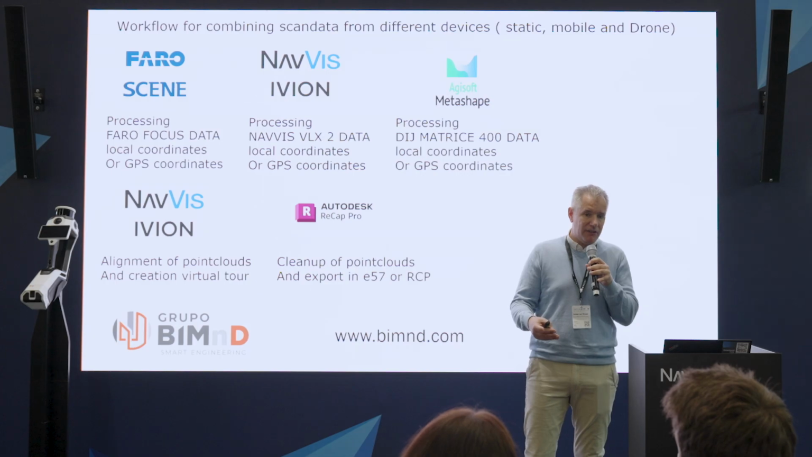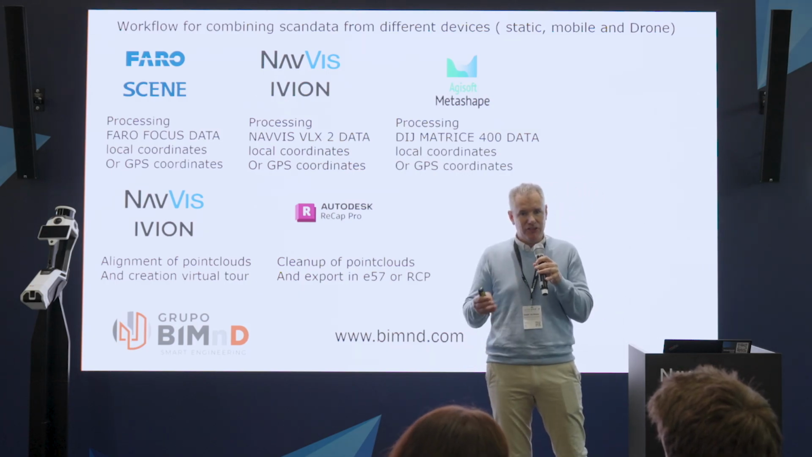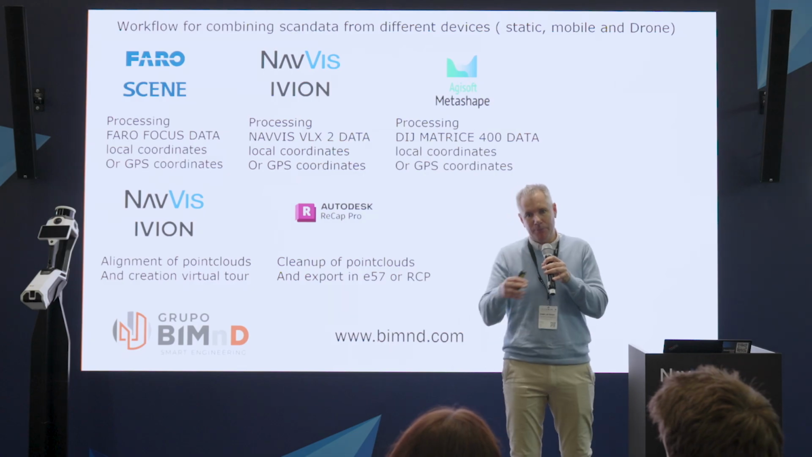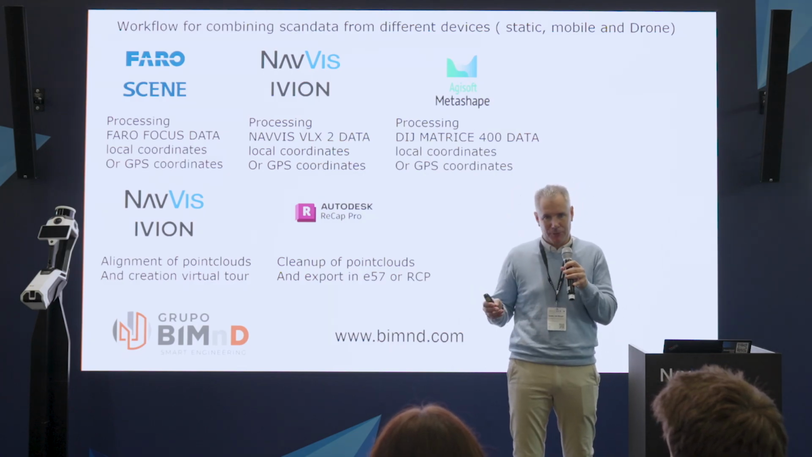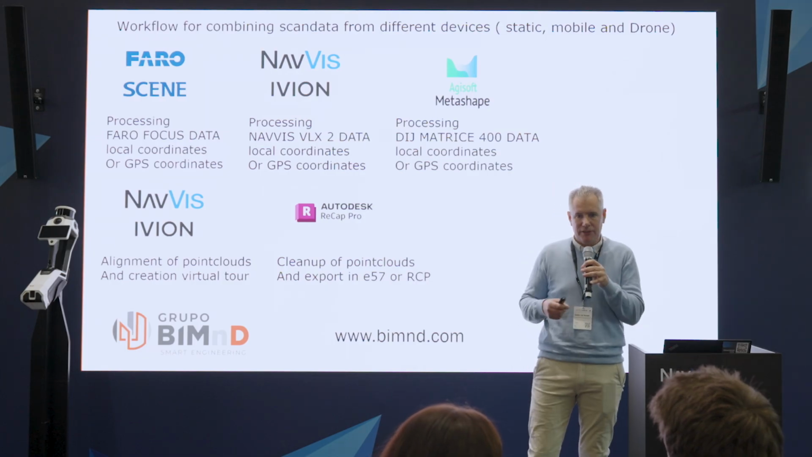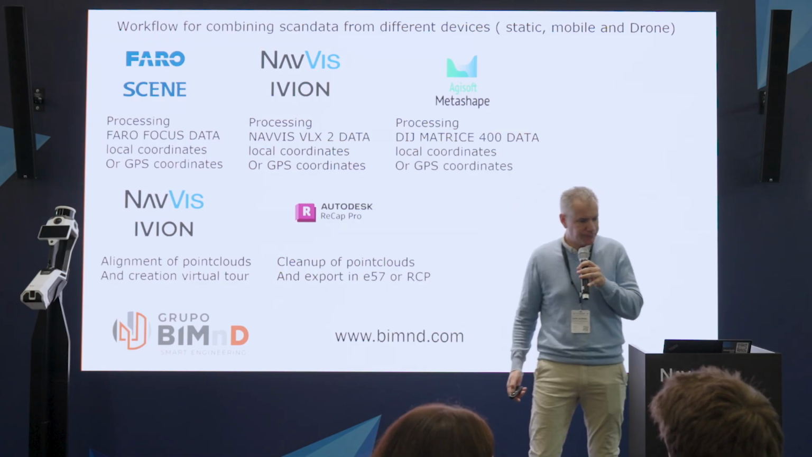The Faro data we also introduce into NavVis, and the pictures taken by the Faro will be part of the virtual tour in NavVis, so that we only have one platform for the customer, so that he doesn't have to use 3 different types of software to see the virtual tour.